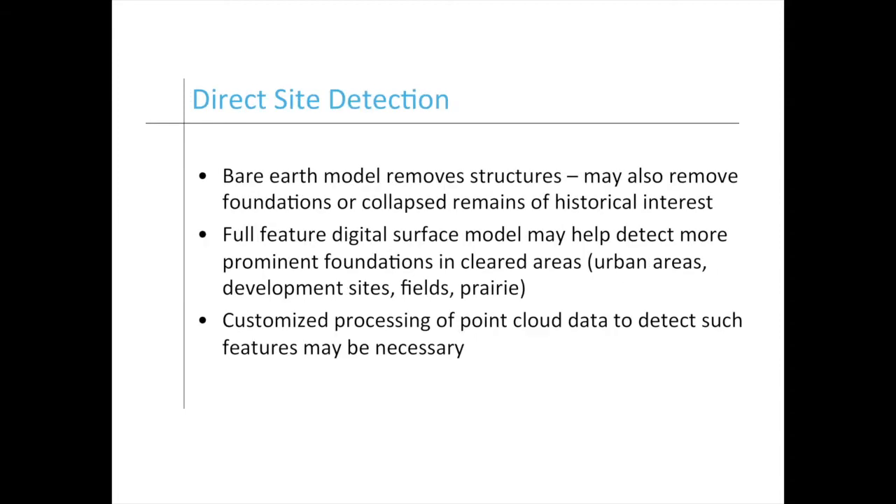Another application that we're looking at, and now I really want to look at more, because of some of the talks this morning, is looking at direct site detection of historic sites. These are things like palisade walls, foundations, cellar depressions, most of them historic period. This would be things like fur trade forts, old homesteads, old trading posts, police posts, all these kinds of things, old town sites, abandoned town sites.